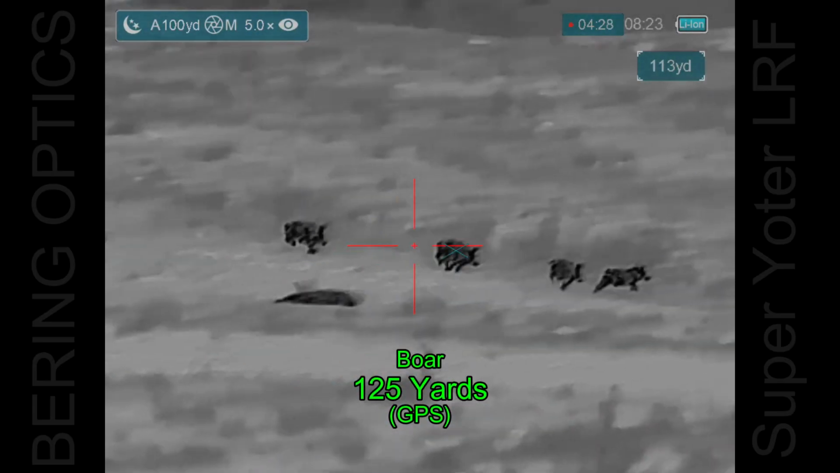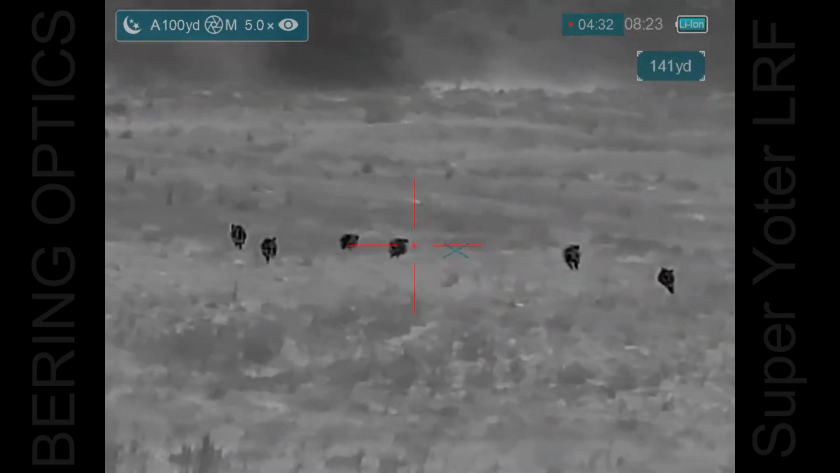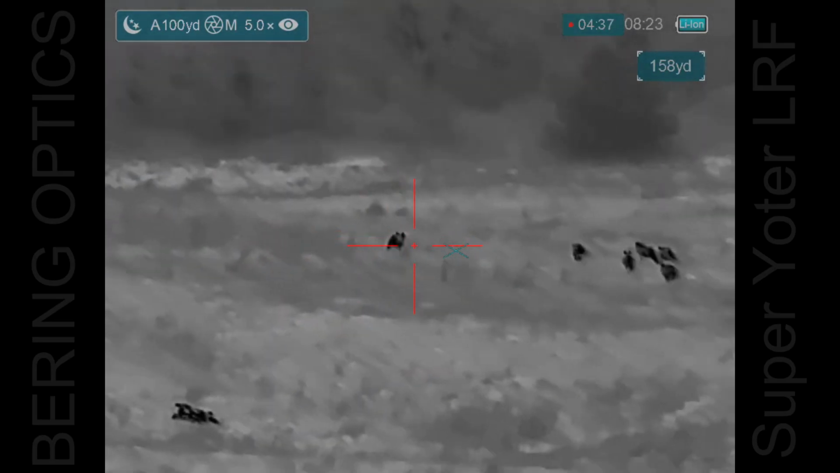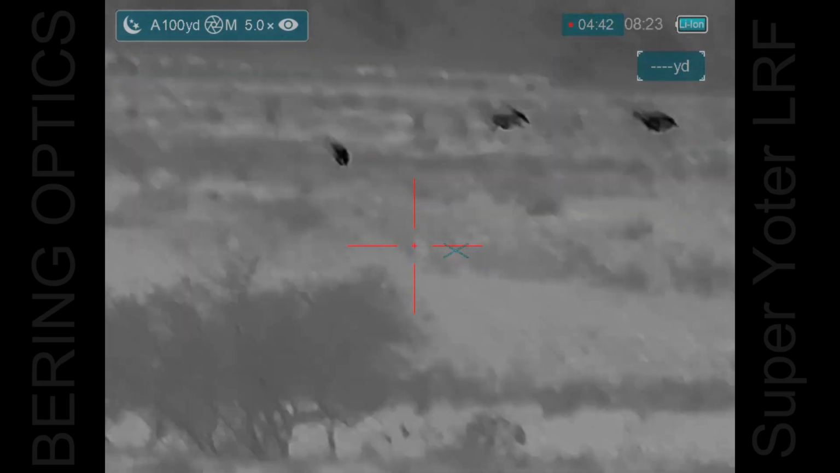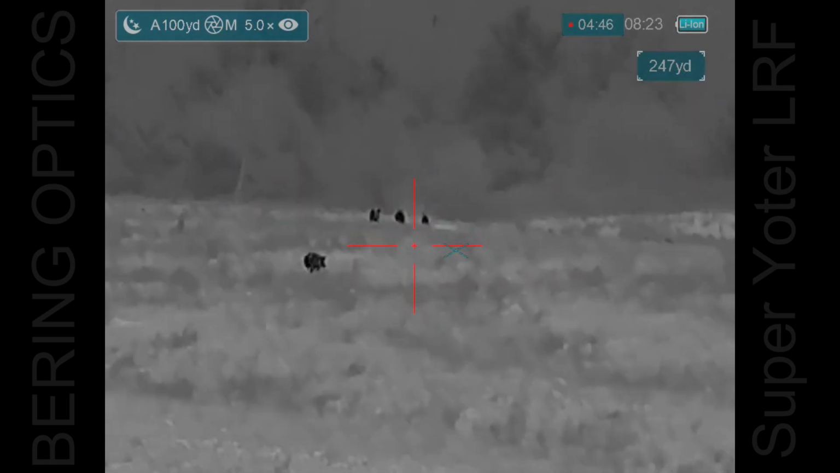She goes down. I drop this next boar. And then I lose my lead as the direction of the running changes. And those guys at that point are out there over 300 yards.